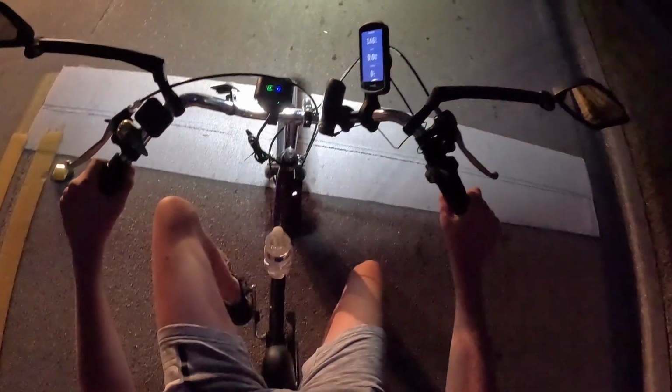Hi. Use the brake. Replace my bottle. Okay, check my mirrors real quick. Okay, we're good there, and we're good there.